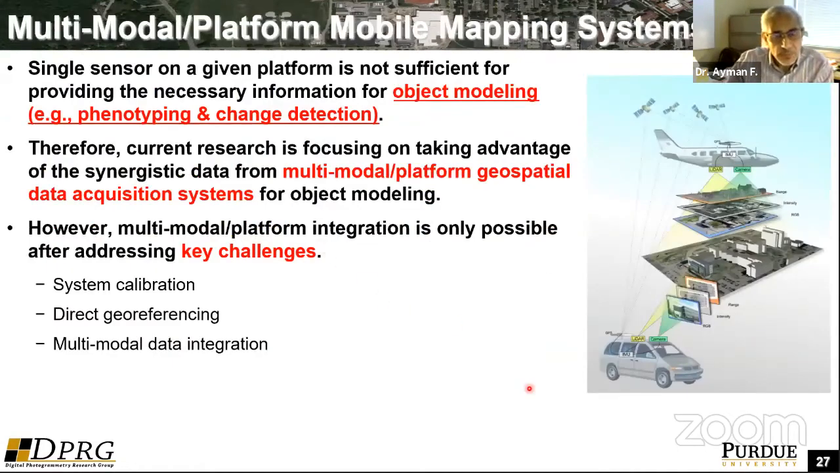So the main message which I'm trying to convey in this talk is that it would be really naive to say that a single sensor or a single platform will be able to provide the information we need to meet the needs of the application. For example, in agriculture or infrastructure monitoring, a single sensor, a single platform is not really the solution.